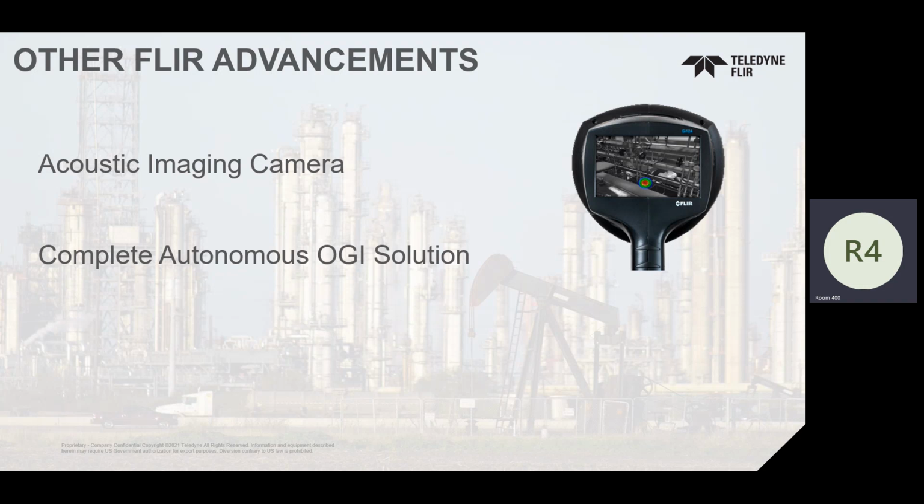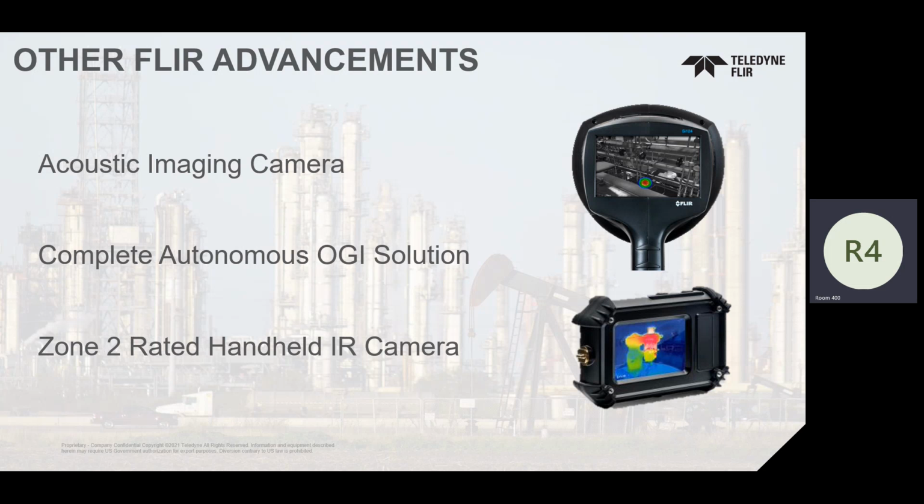I talked yesterday on our complete autonomous OGI solution, so I won't cover that. But we also have a Zone 2 rated infrared camera. It's around $2,000 to $3,000. I don't know the numbers off the top of my head. It's a lot less than the other cameras, put it that way. It's just a Zone 2 housing that you put a camera into.